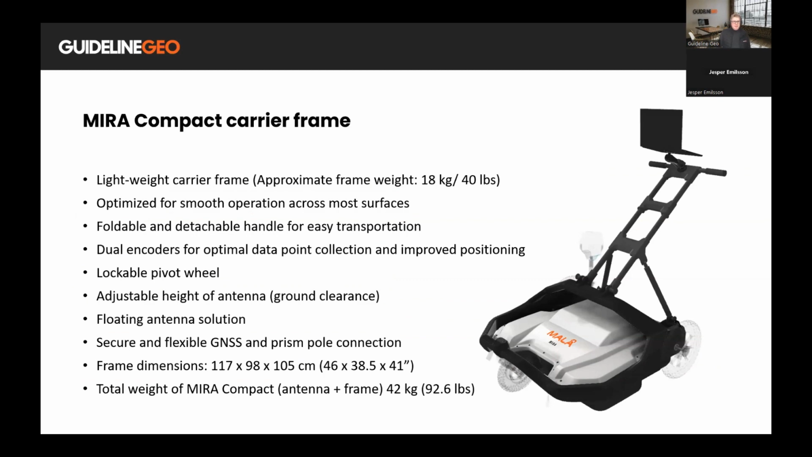If we look at the carrier frame, it's a very lightweight carrier frame, so the approximate weight of the frame is 18 kilos. It's optimized for smooth operations across most surfaces. Of course, foldable and detachable handle, so it can be easily transported. We have also added dual encoders for optimal data point collection and also improved positioning. In the front, we have a lockable pivot wheel, and as with our other carts, like the rough terrain cart, for example, there is adjustable height of the antenna, so you can set the ground clearance. But it's also at the same time a floating solution.